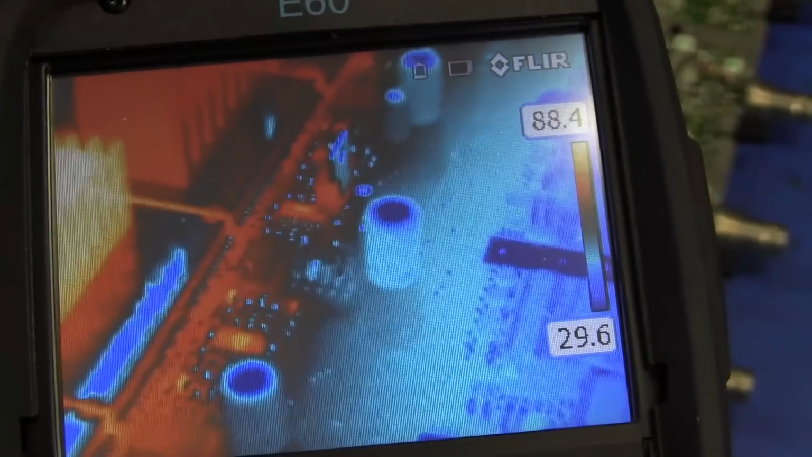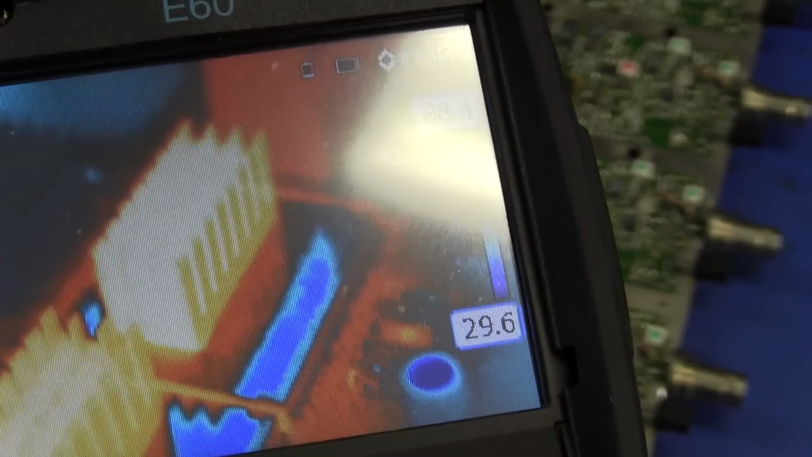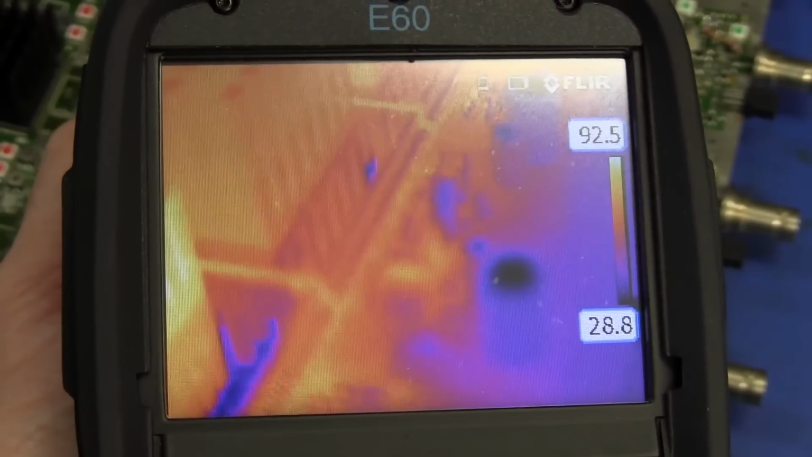We'll see the connector there, and we can see the heat sinks, of course. We can focus on those. We can see all the individual fins. Very impressive stuff.